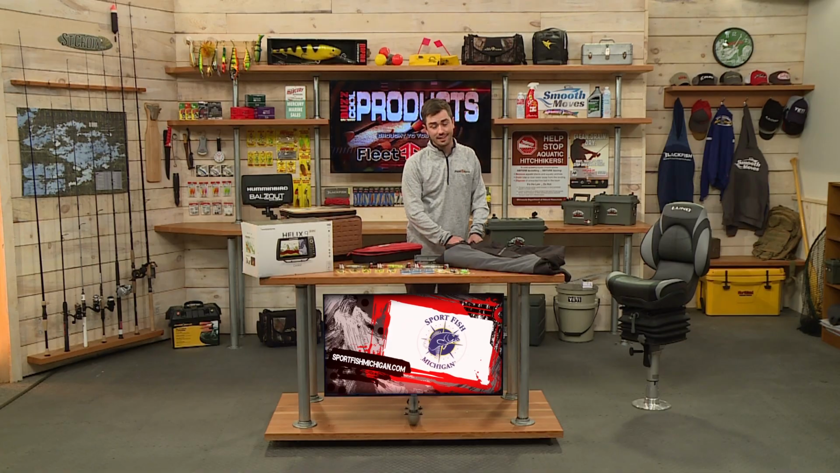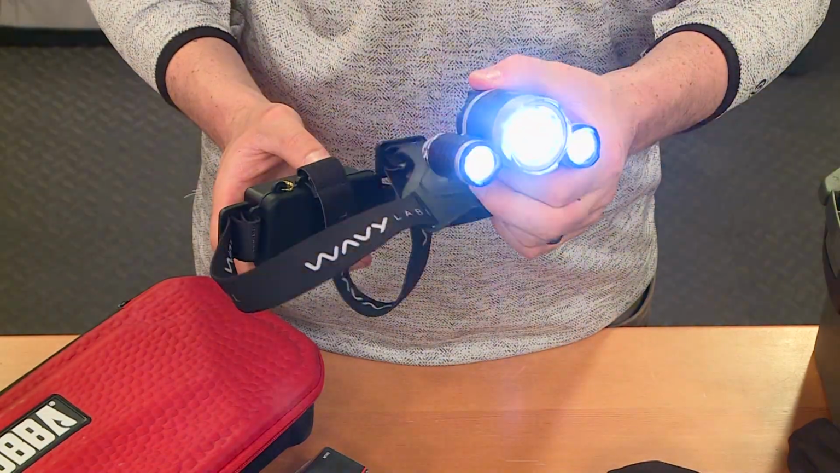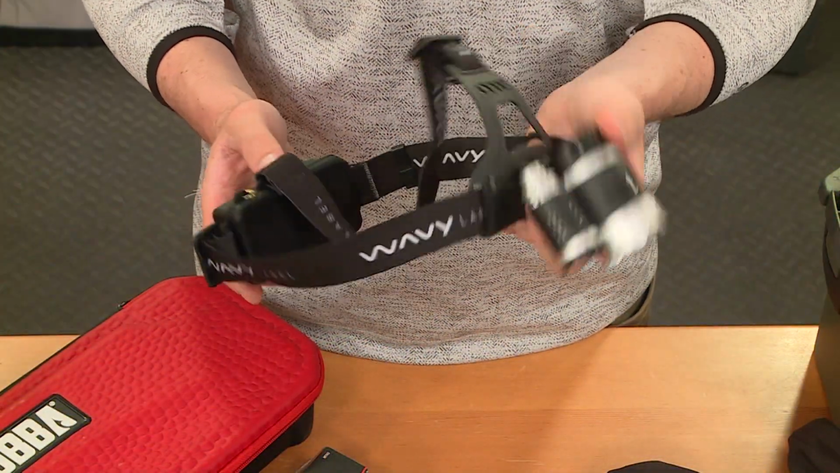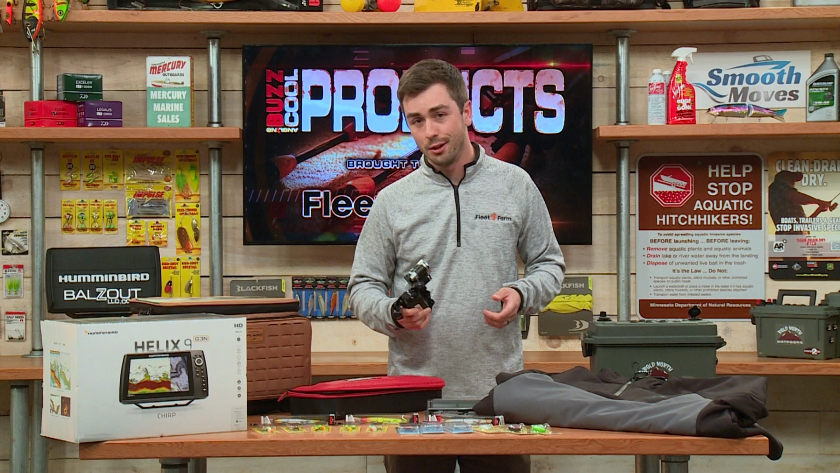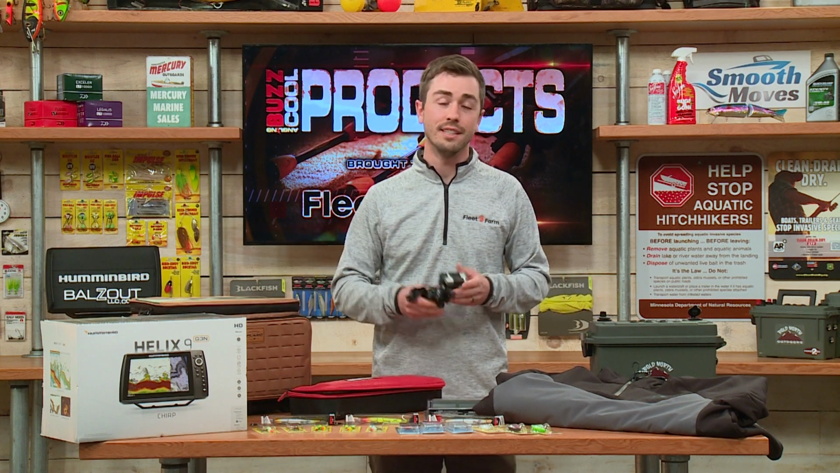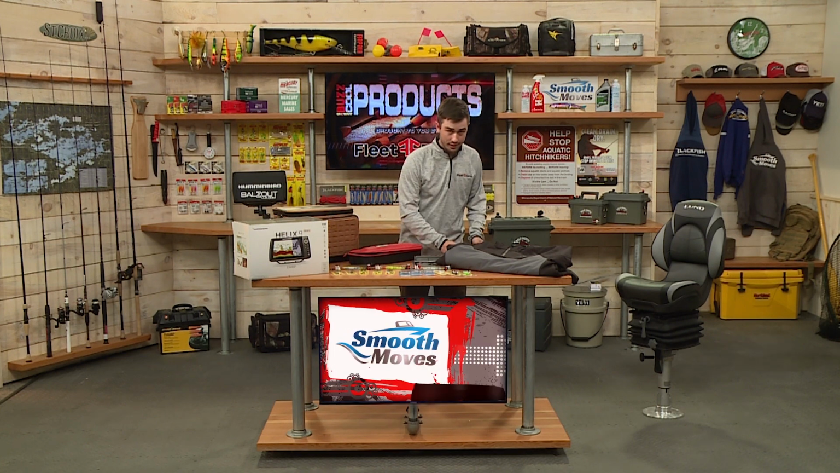Now, last but not least, one thing that you always wanna have with you is a headlamp. A lot of the headlamps in the market right now have maybe like 300 or so lumens, but this one right here, the Wavy Label headlamp, has 2,000 lumens, so it's extremely bright. Not only that, but it's also rechargeable, so you're not gonna be constantly burning through batteries as you use this thing throughout the season. So even if you're not fishing at night, I would highly recommend having a headlamp. Have it charged up, have it ready to go.